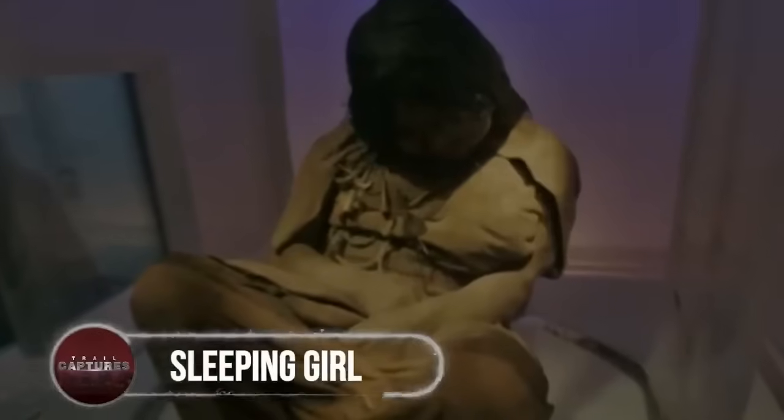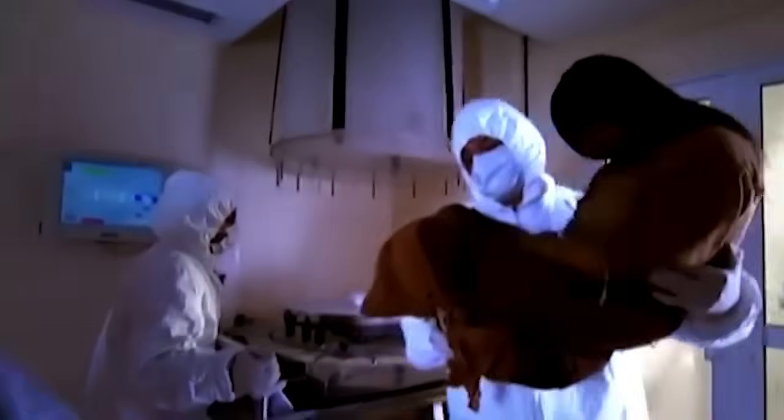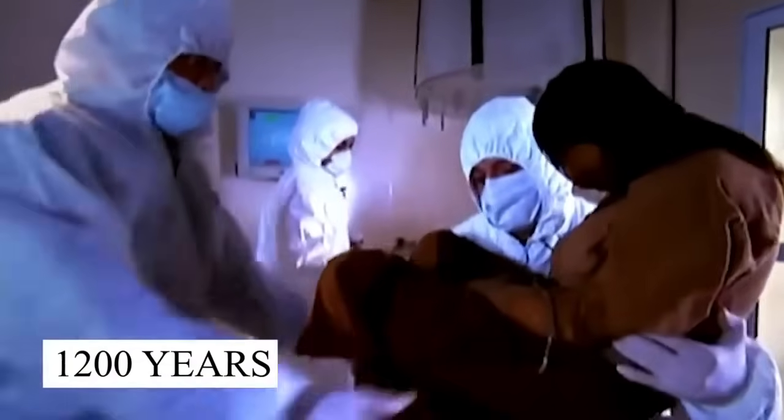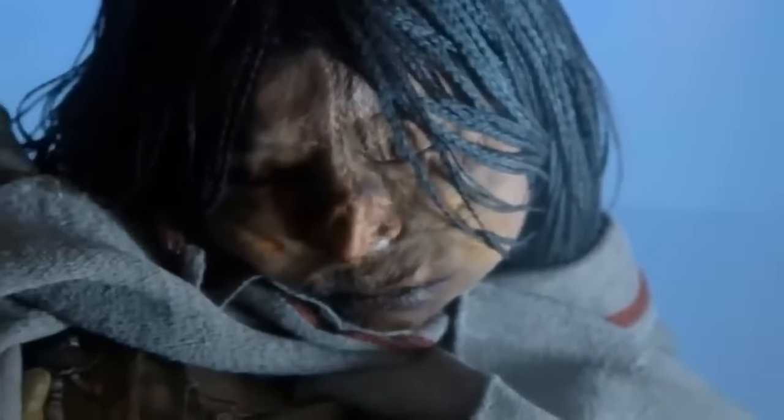Sleeping girl. Looking like a sleeping child, the girl shocked the archaeologists when it was caught, because it felt like the girl would open its eyes at any moment. But actually, she had been dead for about 1,200 years, and was perfectly preserved, which muddled the researchers too.